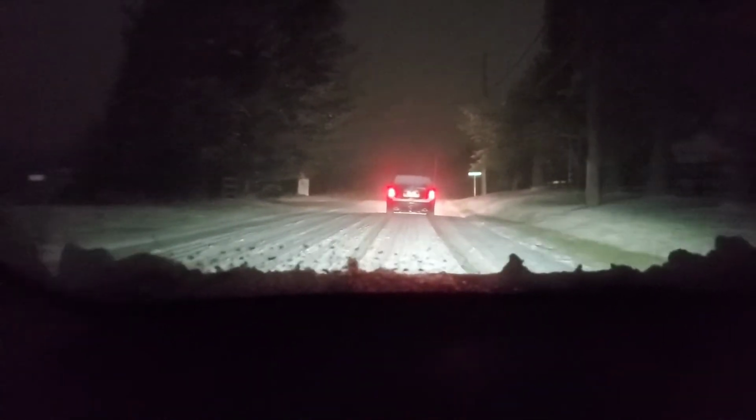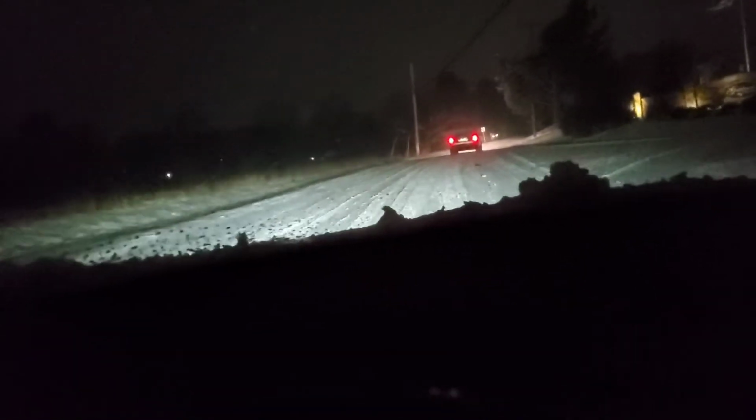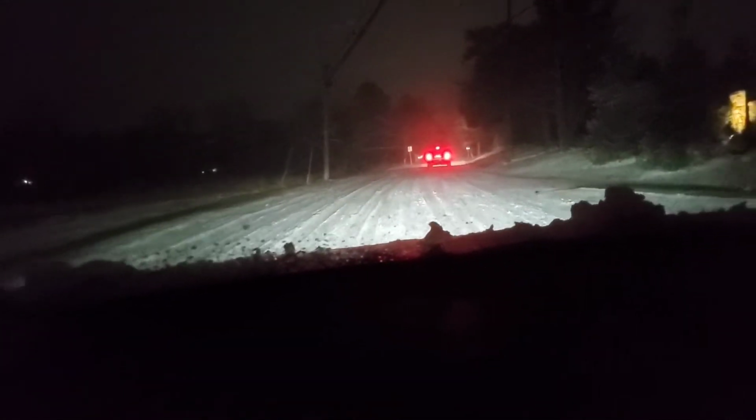Look, it's sliding, it's black ice. Look how the car is moving left and right. The tires are slipping. Going up the hill.